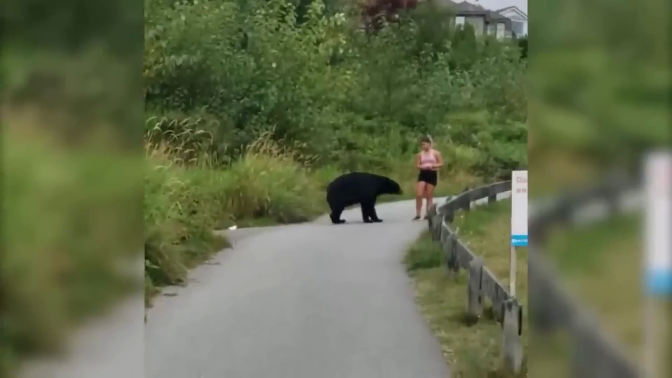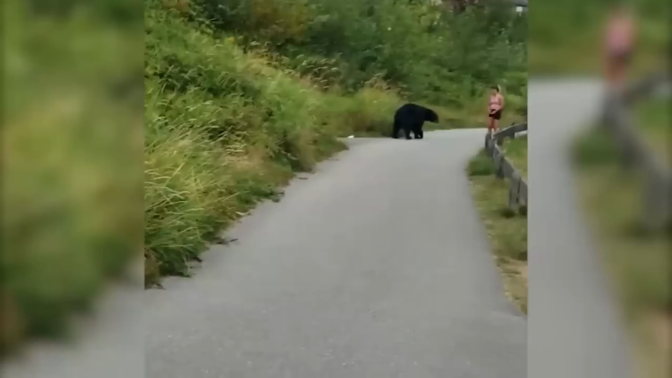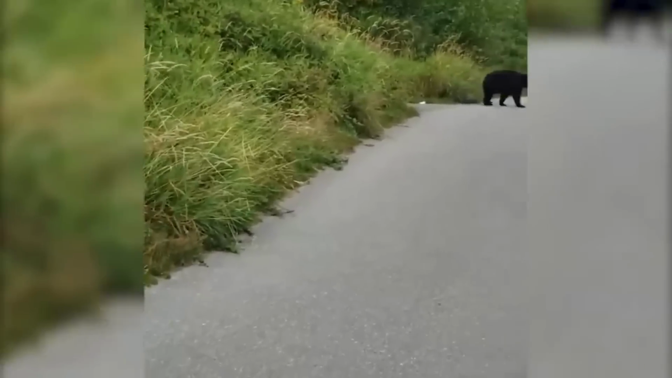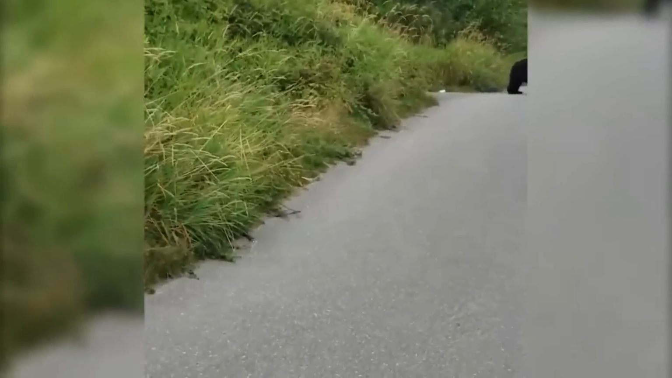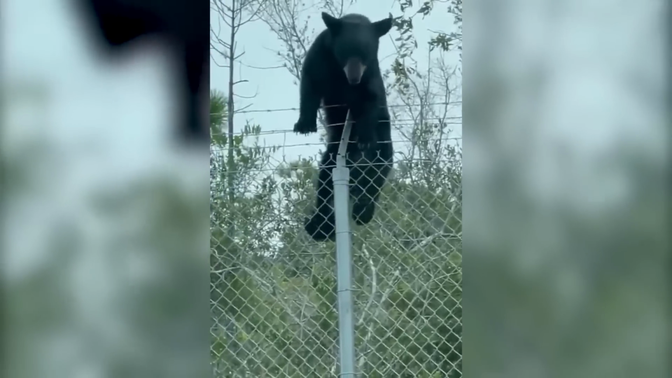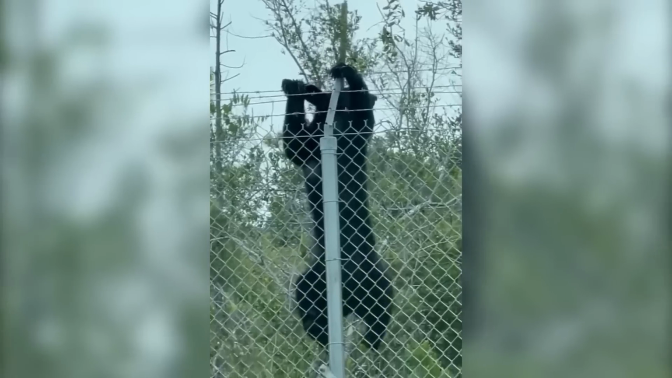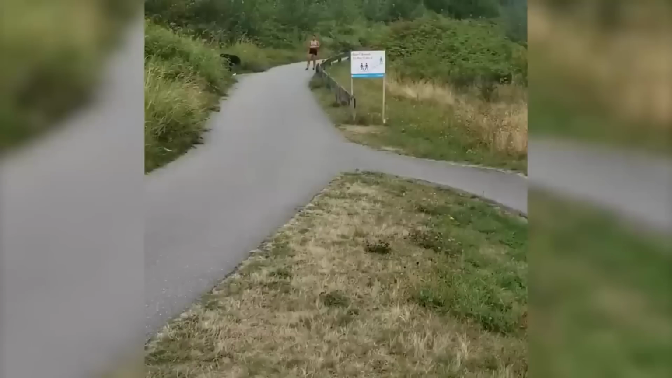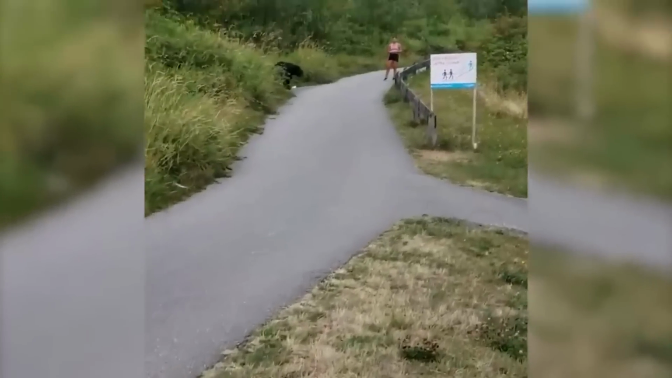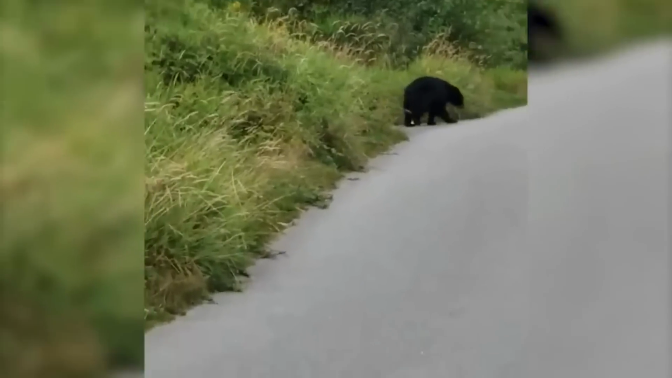Sadly, this also puts a target on their heads because they pose a threat to humans and have lost all fear of us. They will continue to get more brazen in their pursuit of food, some even breaking fences to get inside. American black bears are the most common bears in North America and are generally smaller and less aggressive than their grizzly cousins. The use of paintball guns to scare them away has been one of the non-lethal measures applied. But sadly, the lure of human food is just too great.